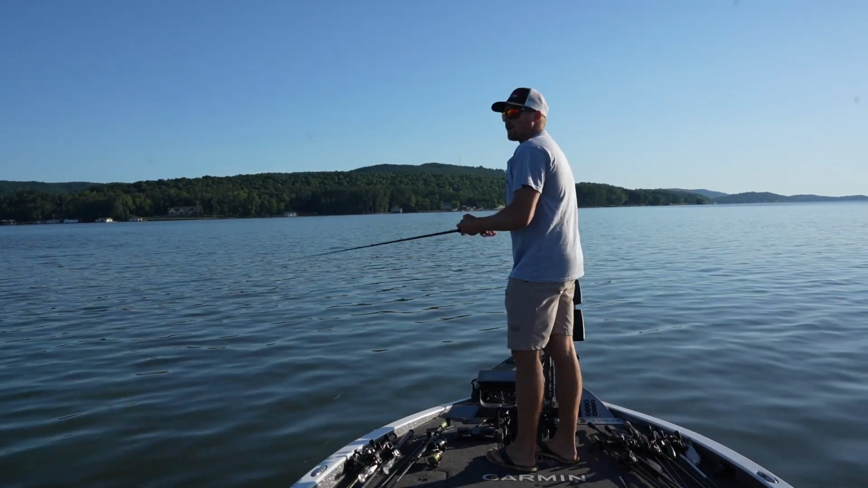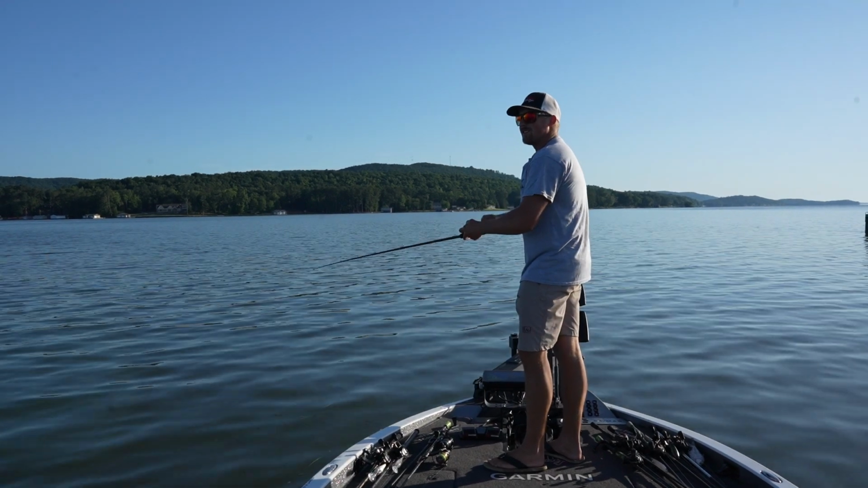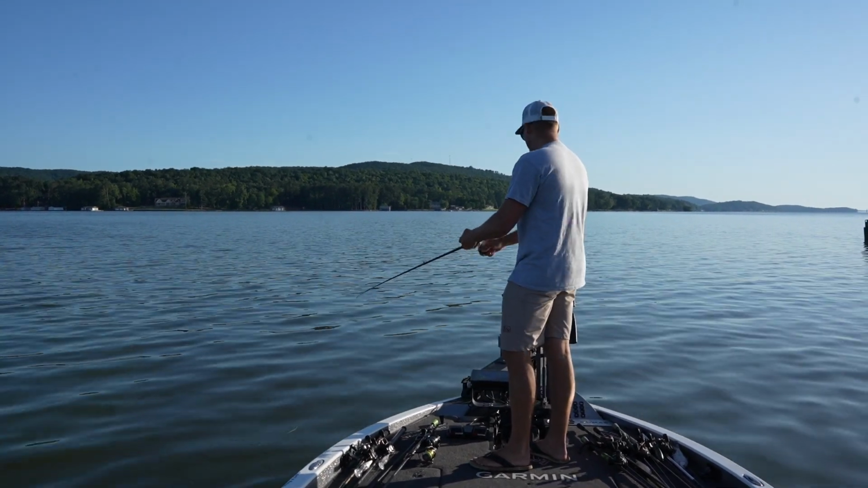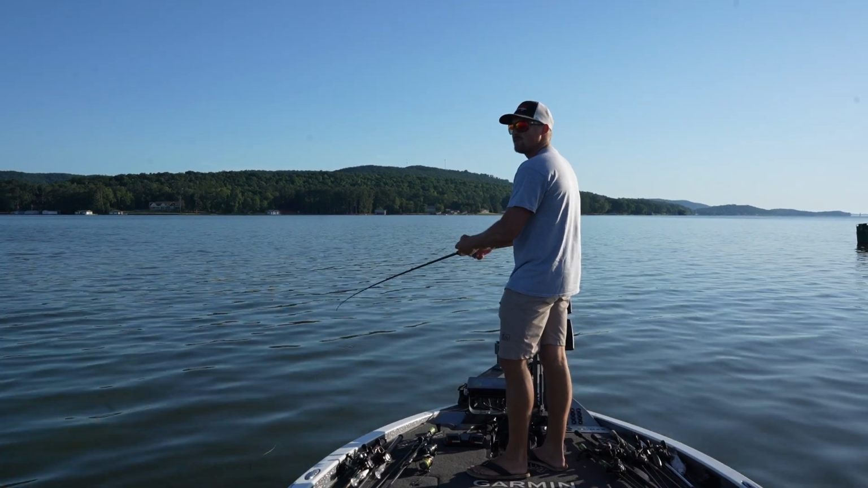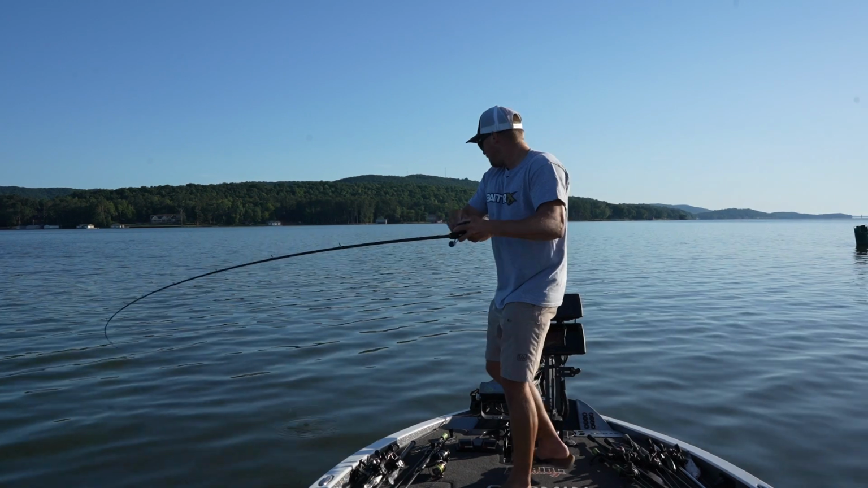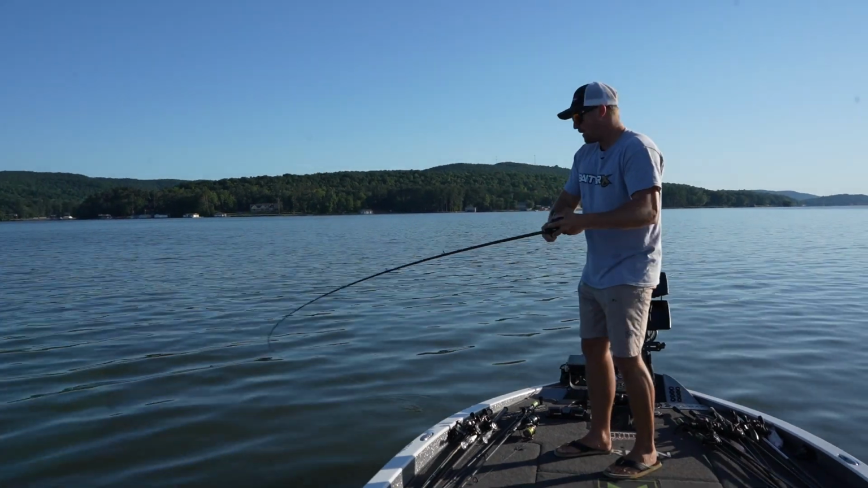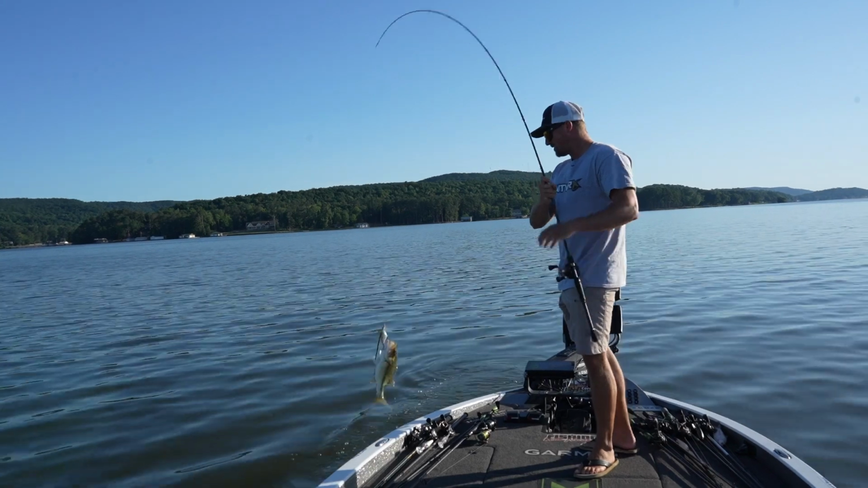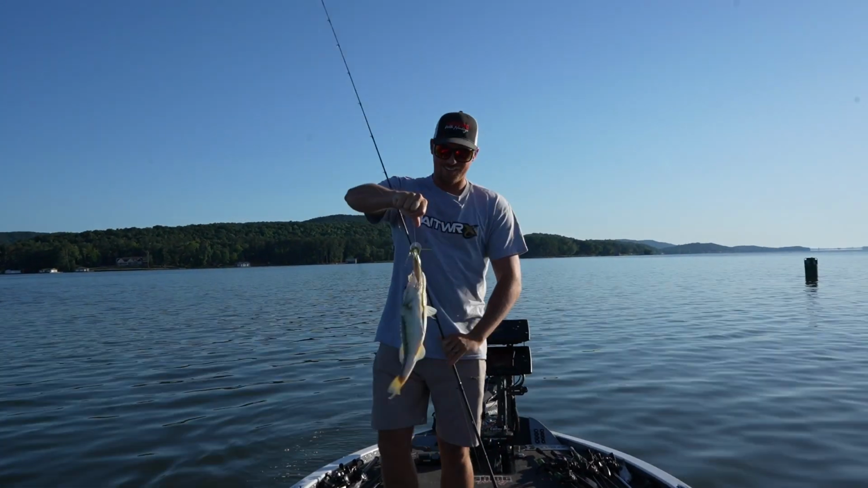I like burning my crankbait, so I reel it pretty fast, and then I'll give it a pause every now and then. 10, 12 cranks, and then I'll just pause it briefly. Just something to, when they're following it, oh, we got one. How about that, folks? That pause, he ate it right on that pause. It's a baby too. Wow.